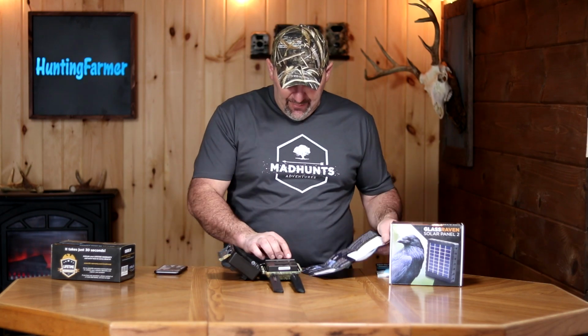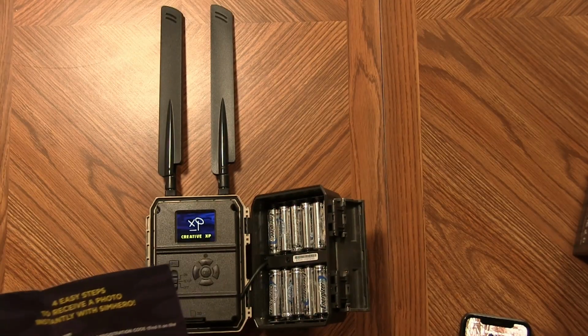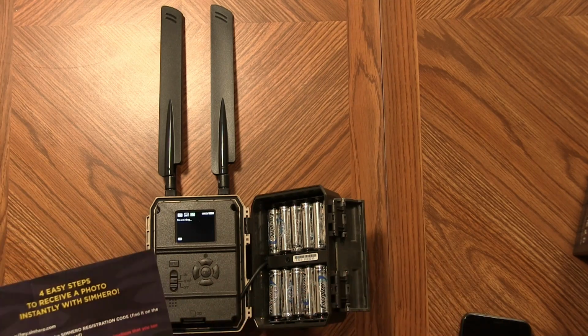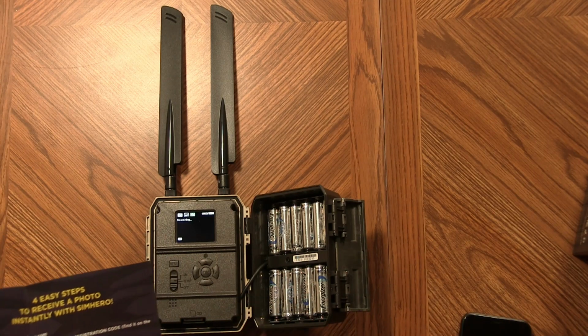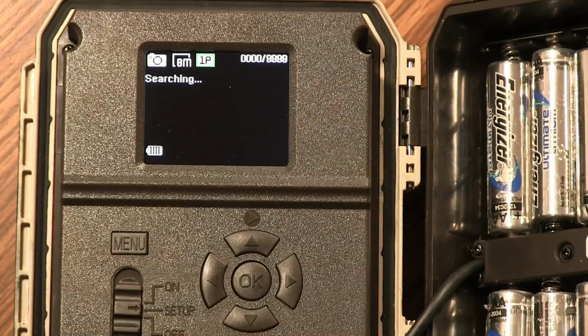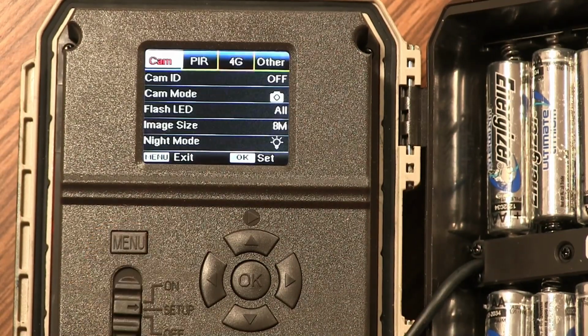So we're going to turn our camera on here to the setup mode. It says carefully respect the instructions below. So we're going to do that. We're going to go into the carrier and set the carrier information here. So the next instruction says I have to go into the camera's menu. I turn the camera up in the setup mode to push the menu button. It says go to main menu to 4G.